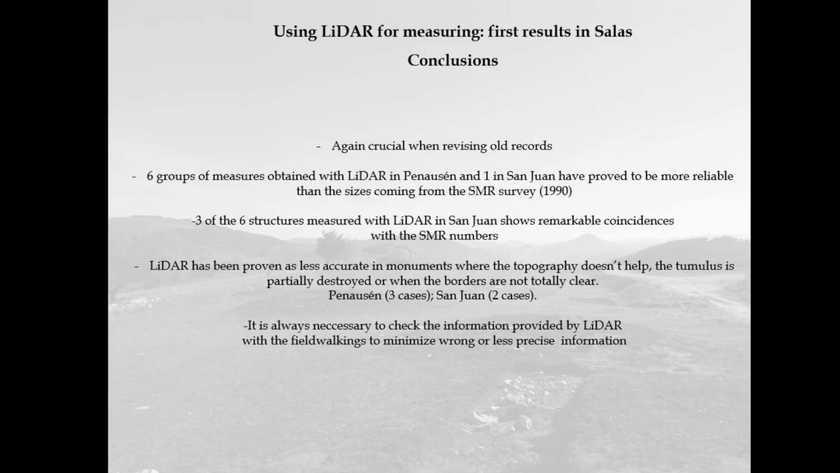To sum up, and although further analysis is still necessary for some areas, we can assure that LiDAR techniques, as our paper has shown, can obtain crucial results when revising our records, at least in this area of the northwest of Spain. 6 groups of measures obtained with LiDAR in Penausen and 1 in San Juan have proved to be more reliable than the data coming from the Sites and Monuments Records fieldwork in 1990.